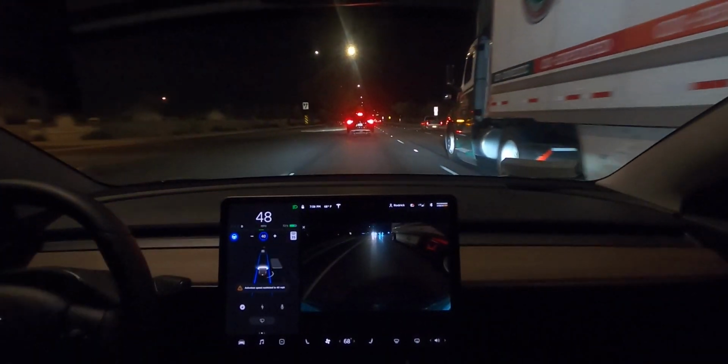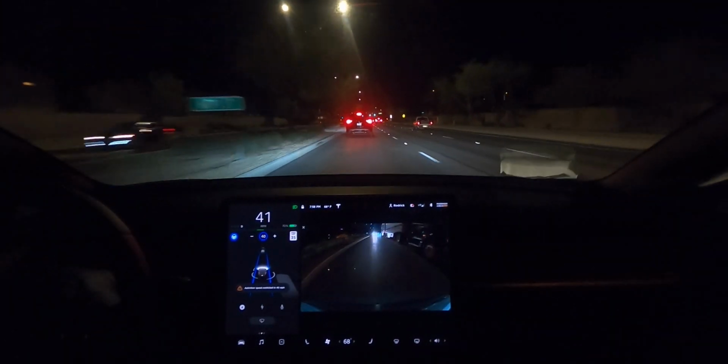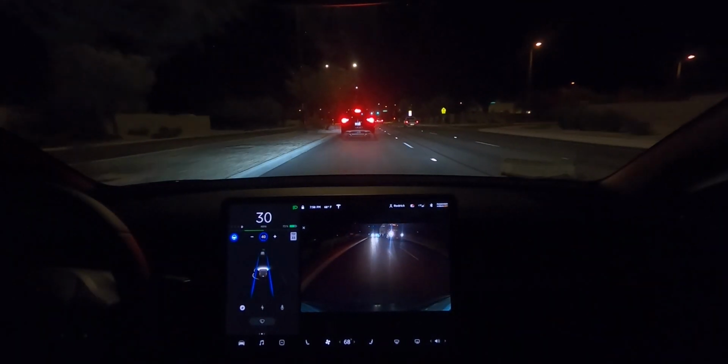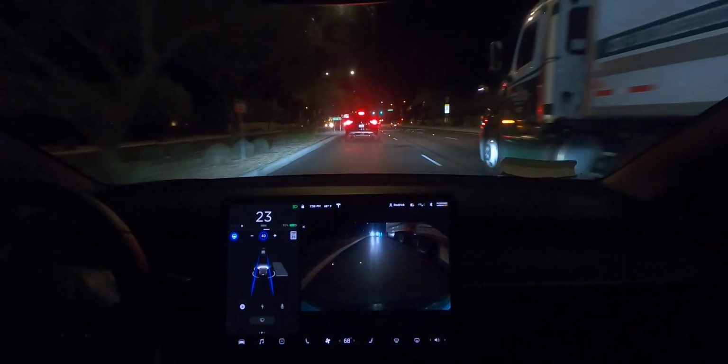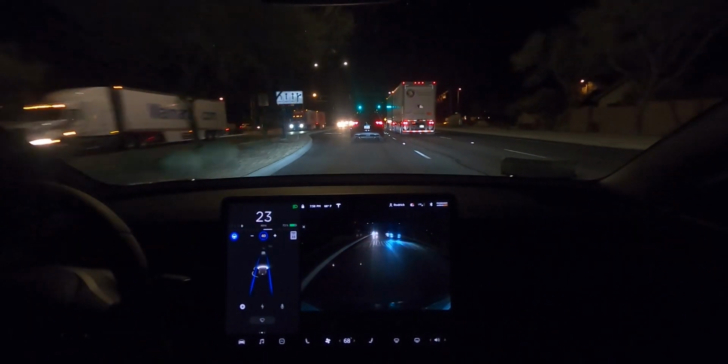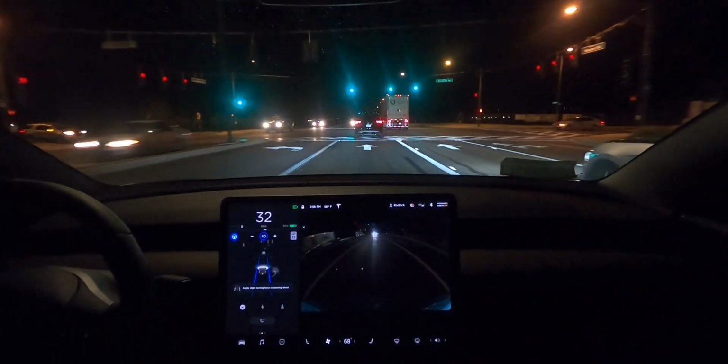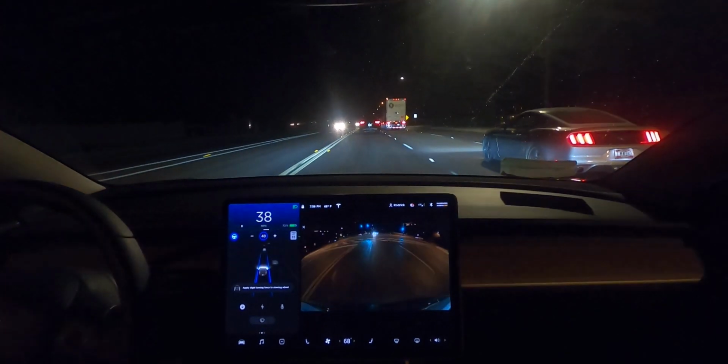So the speed limit's dropping down to 35 right here. Yep, dropped down, we're limited to 40. Okay, it's braking a little bit hard because everyone else is stopping in front of us. Picking speed back up. Okay, I guess we're stopping again. We'll get the hang of it. Alright, took that intersection very well.